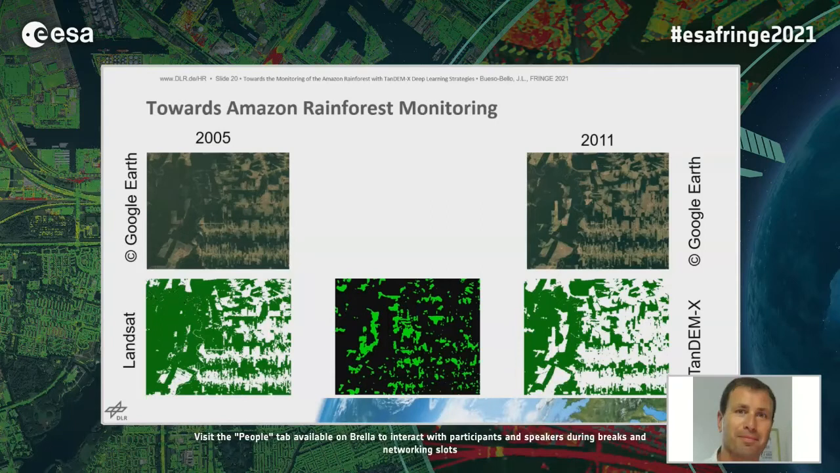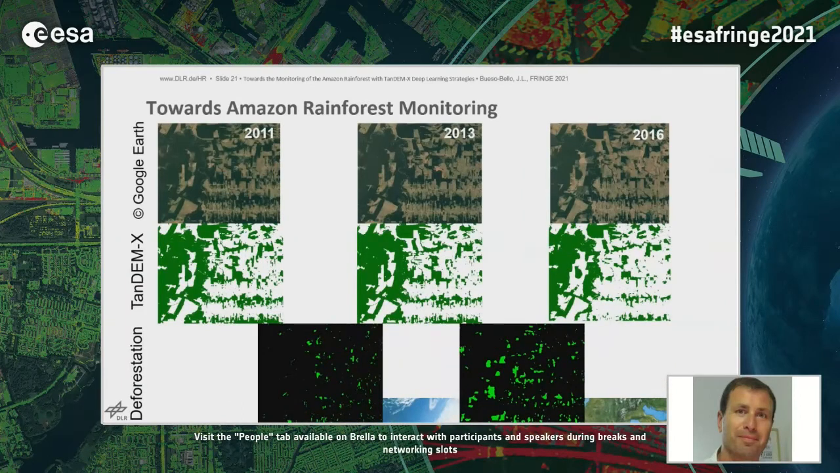Here we have an example, looking at Google Earth, the TanDEM-X 2016, in a geocell of 1 by 1 degree, and from GLC, and this is in very good accordance. And why we titled it towards the Amazon rainforest: here we have Landsat and also Google Earth on top, and we see how it is possible to distinguish the clear cuts.